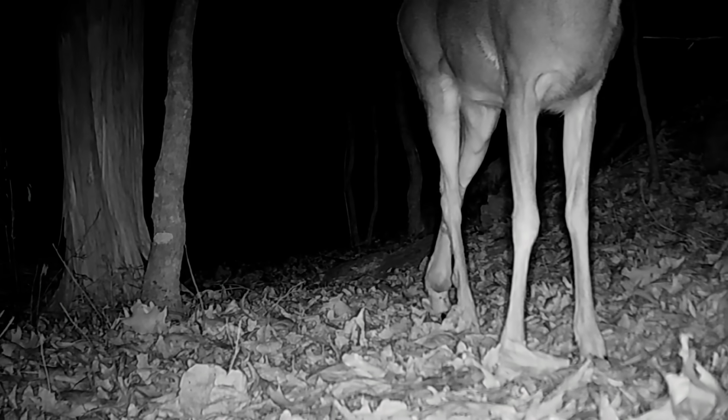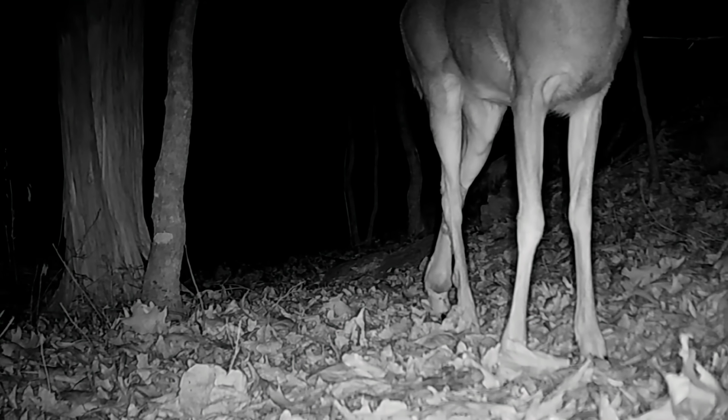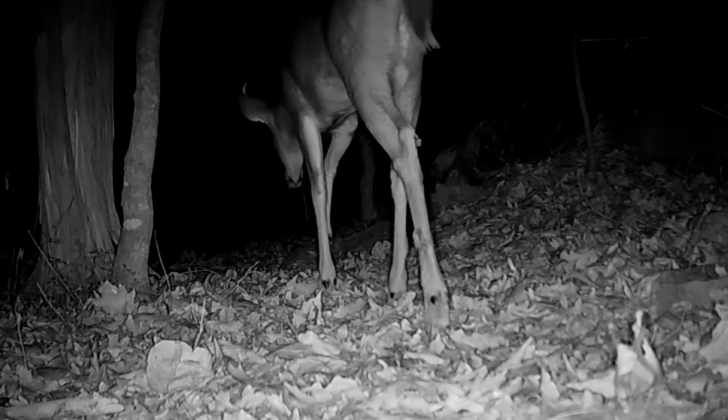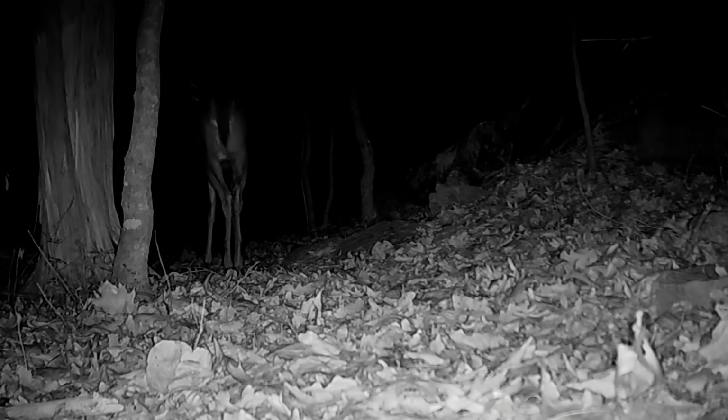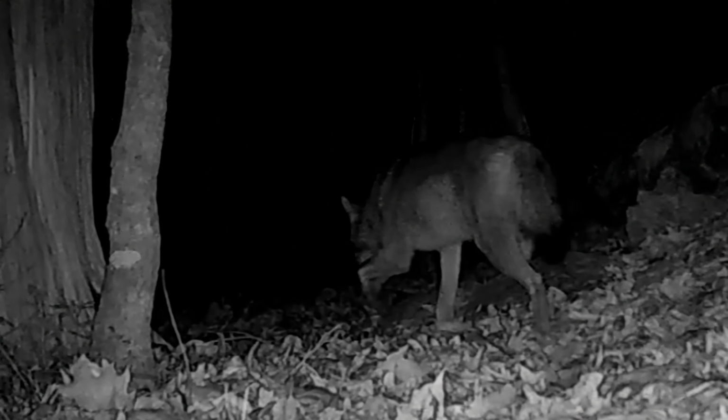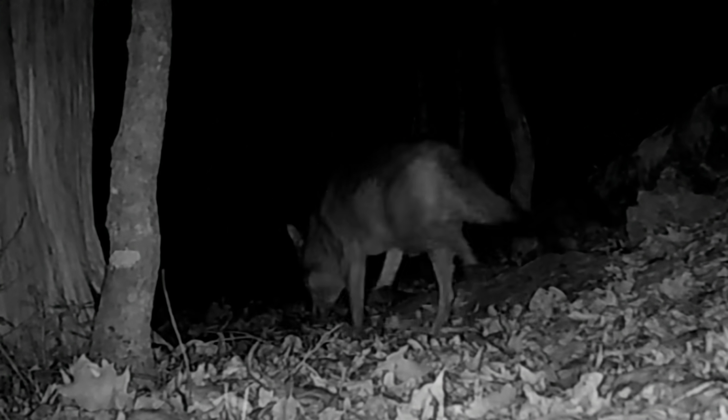And up on the ridge, doe just browsing through. Being careful, though. And the bucks, they just moving through, too. Following these does. Following their nose. But there's the old coyotes. They just following everything around. Waiting for their chance.